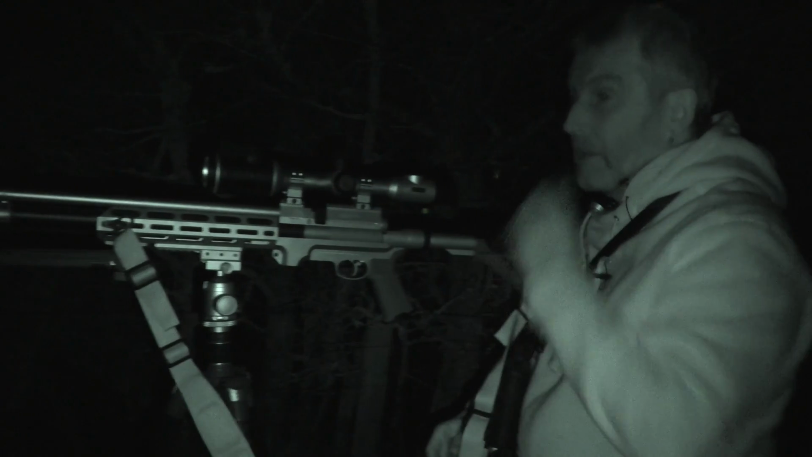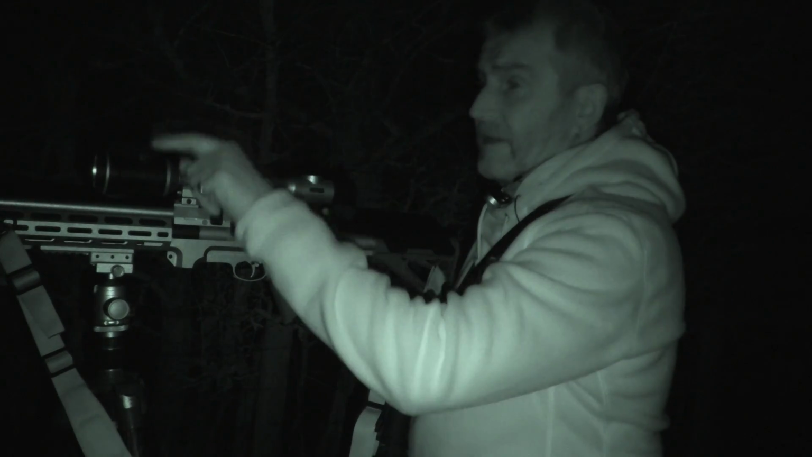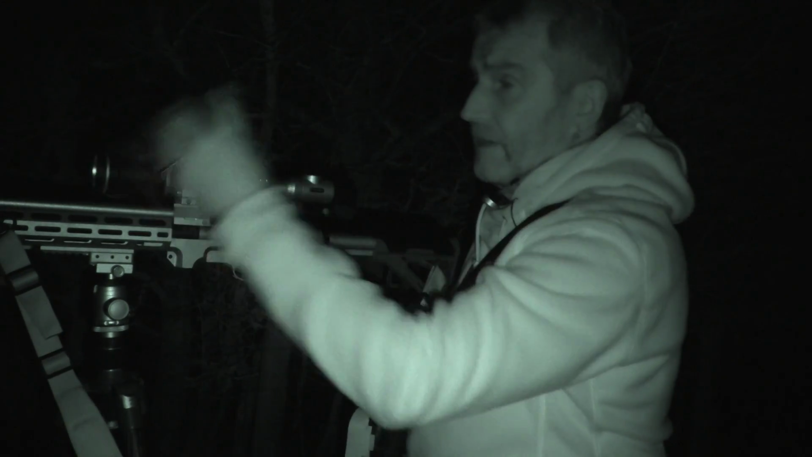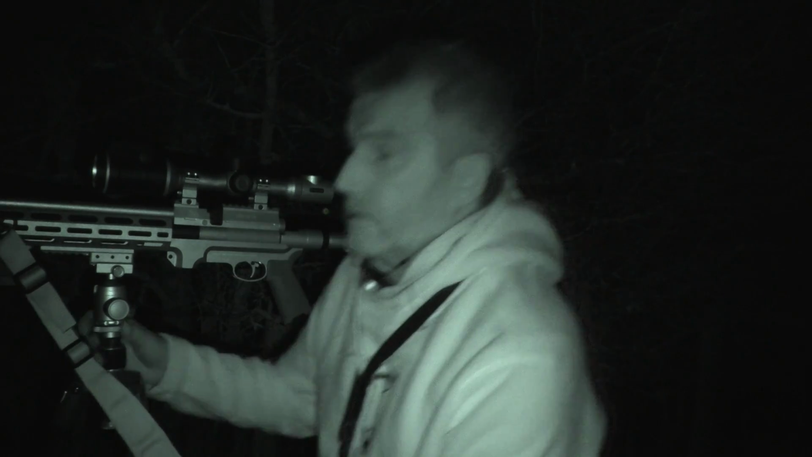Excellent. That's 2 down. I've got to get over the fence now. The fence was going to match my movement, so I'm going to get over the fence, get to that corner and try and get the shot down the edge of the fence line as it's running away from me. So, here we go.